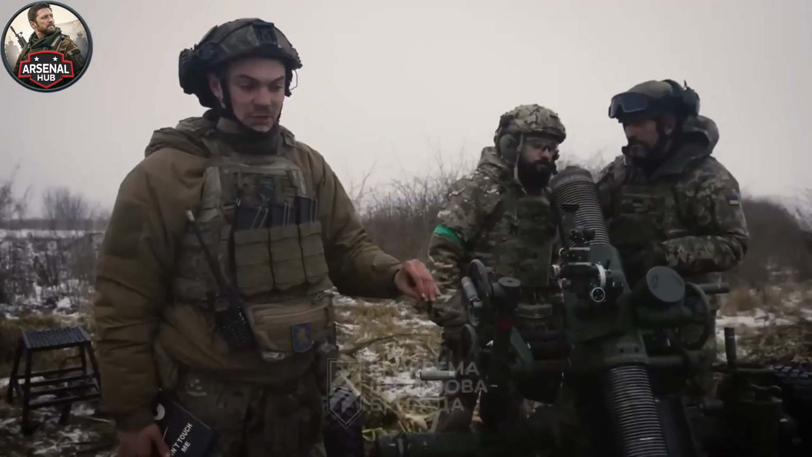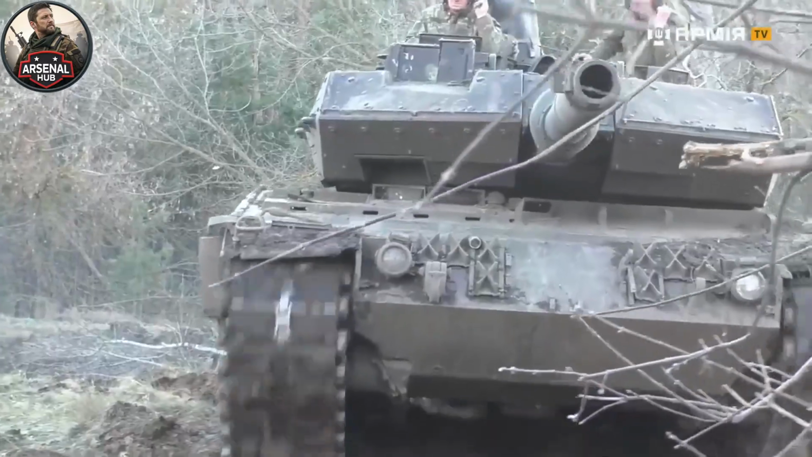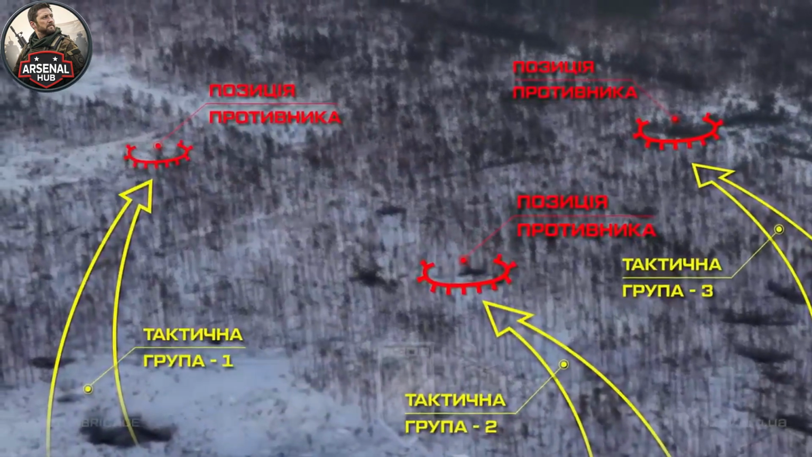Darkness is not cover. Not anymore. Not on the Eastern Front in April, where Ukrainian anti-tank crews with thermal optics see every warm engine, every exhaust signature, every body heat trace against the cold night ground as clearly as if the column were moving in daylight.